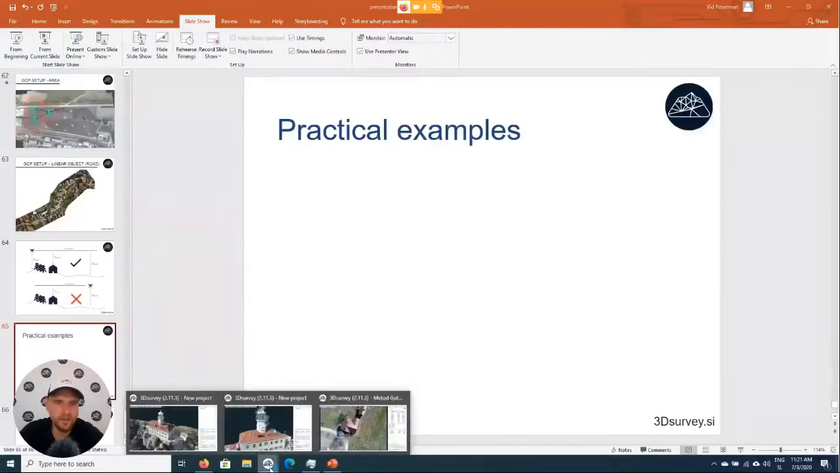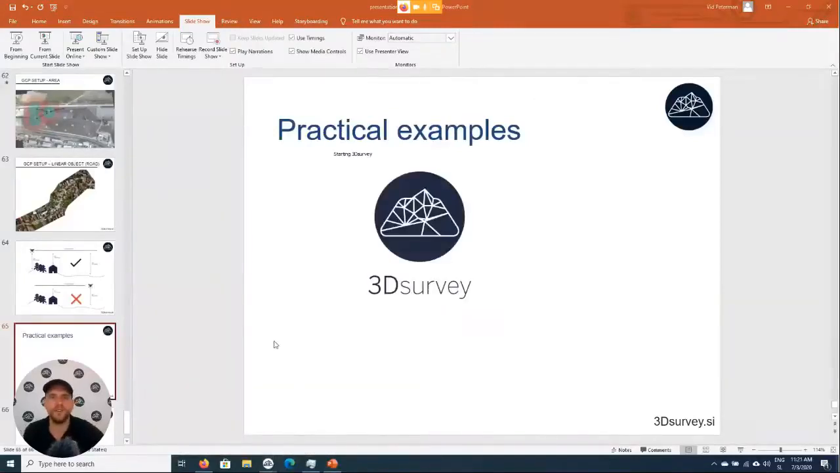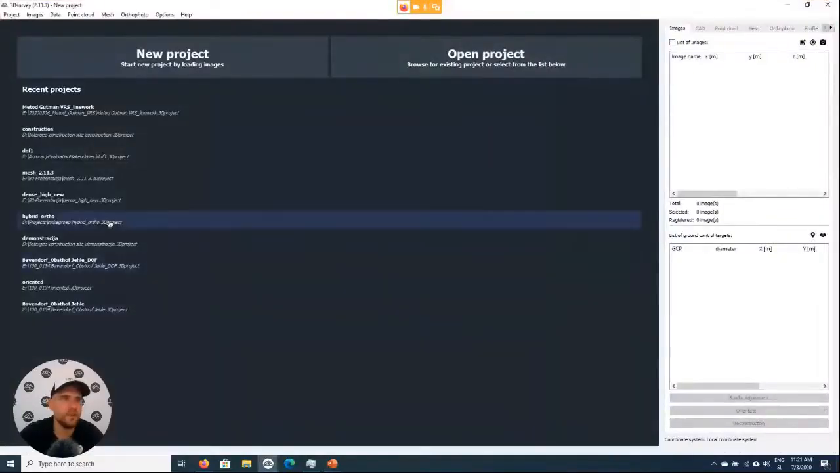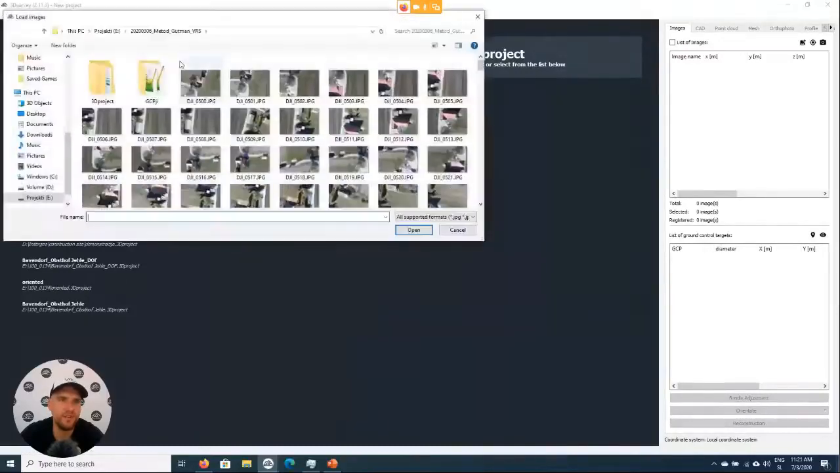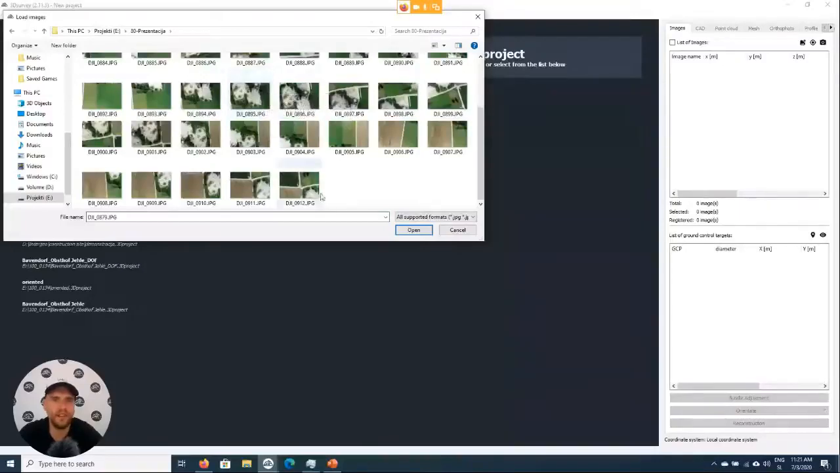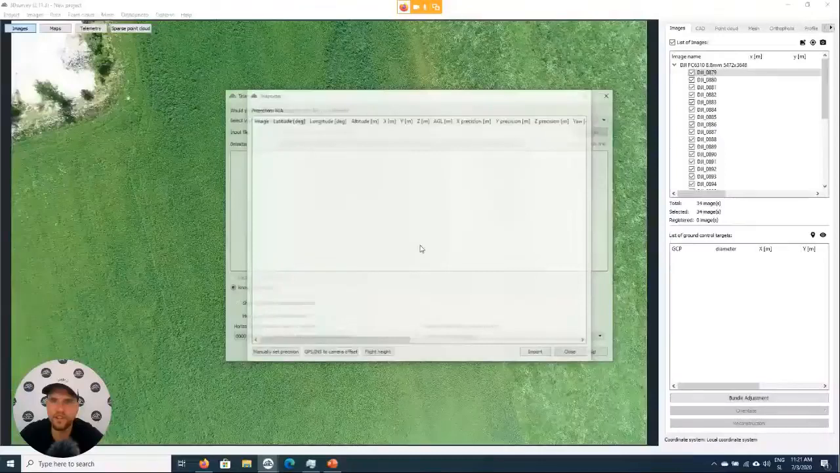So let me open here a new project, a new 3D survey window, and I have here a nice small project that I can process here in real time. So this is 3D survey. To start processing, we can click images, load images, or we can just click here on new project. Now I'll move to this presentation folder. I have here a nice small data set of 34 images.